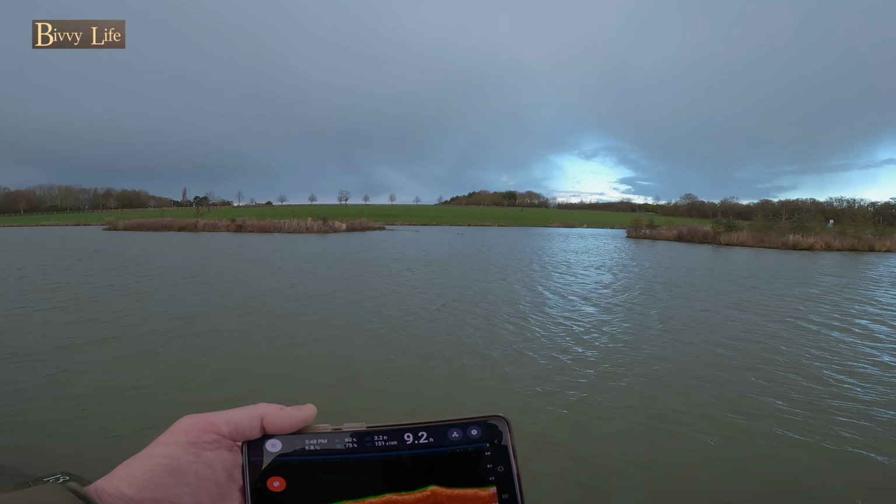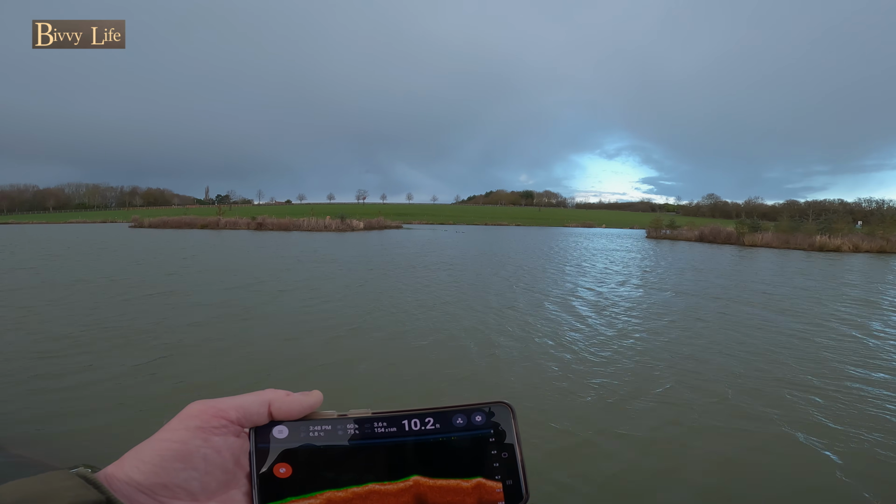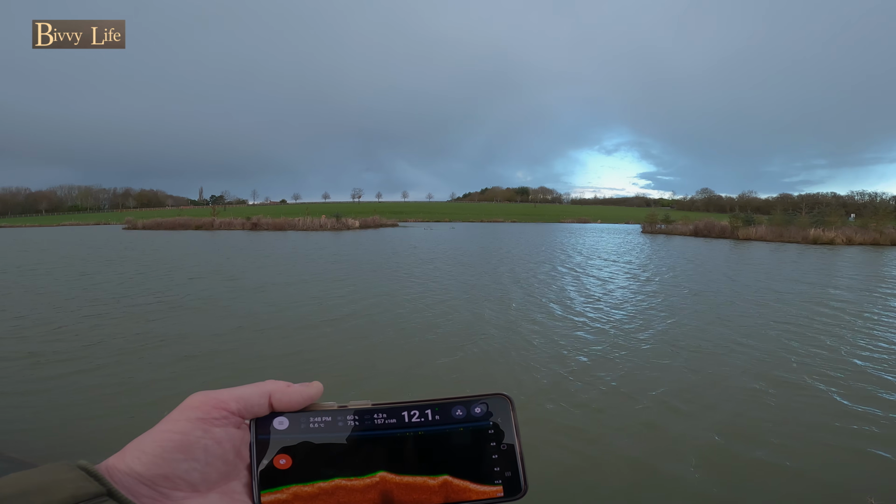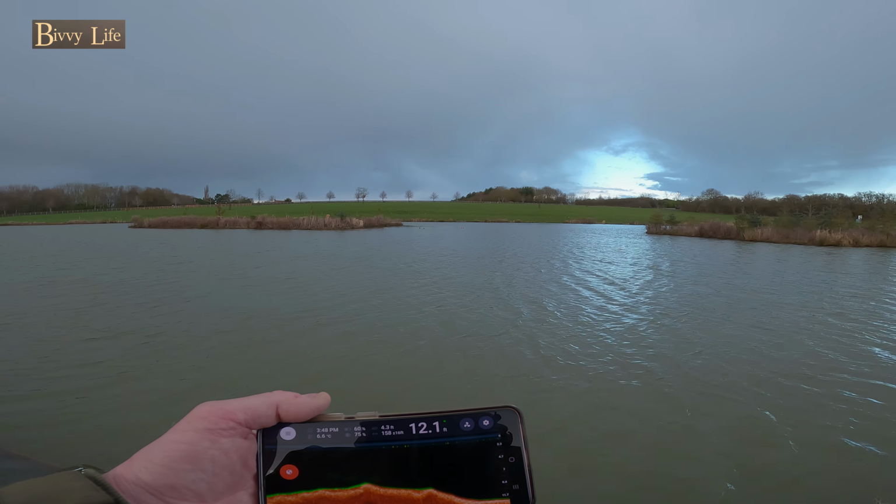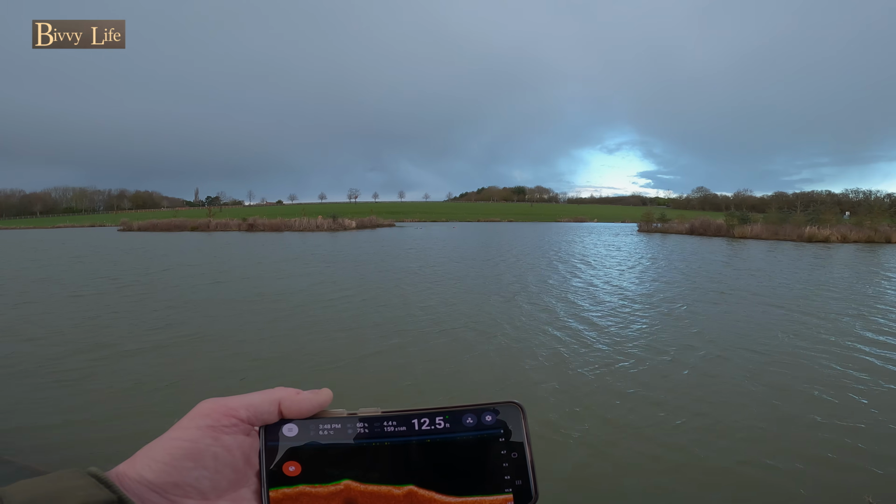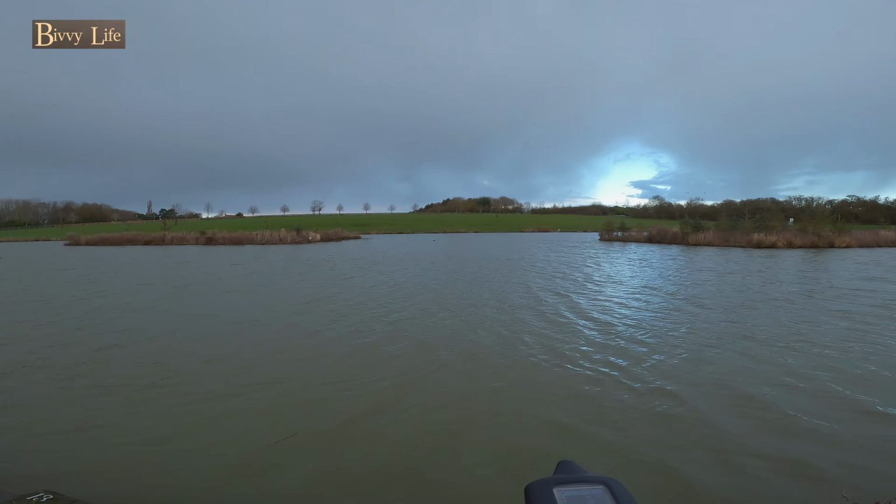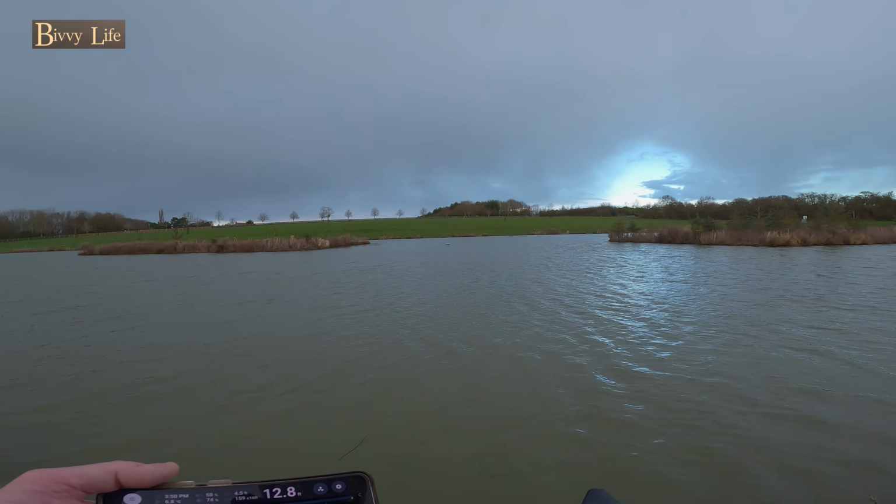Right, I'm not far off the fish now. Oh, I hope I'm not far off the fish. This is where they usually are. Let's just hover around here a little bit, give the sonar a little bit of time to do its stuff. It's about right there, isn't it? Just circle around here a little bit. Maybe go a touch further. Nothing. Not a fish in sight according to this.